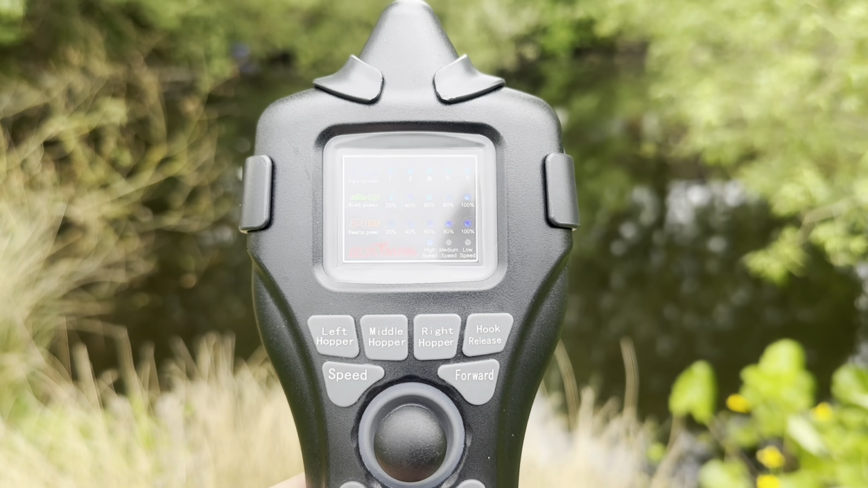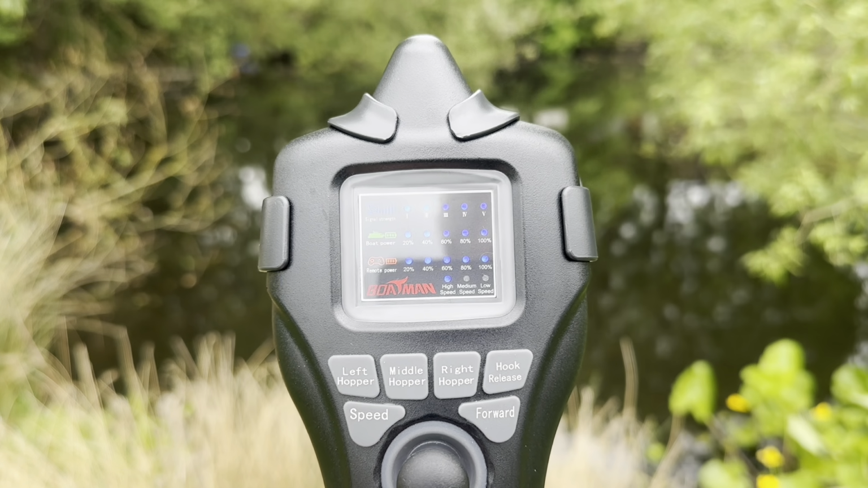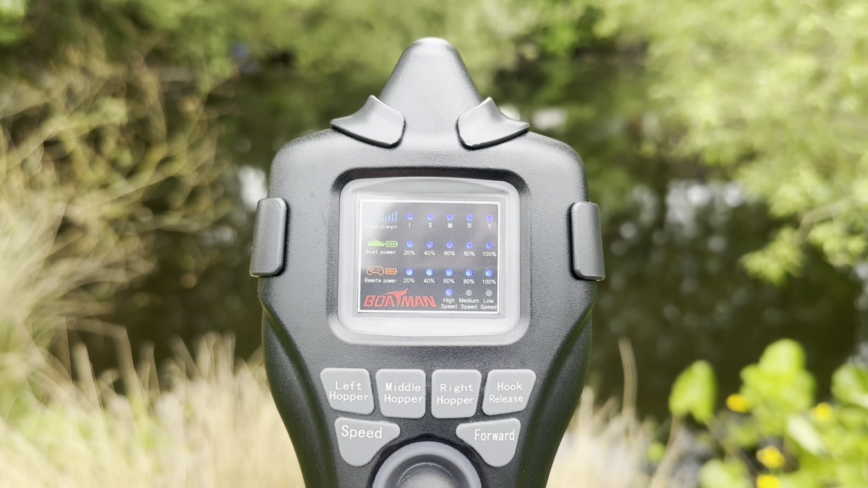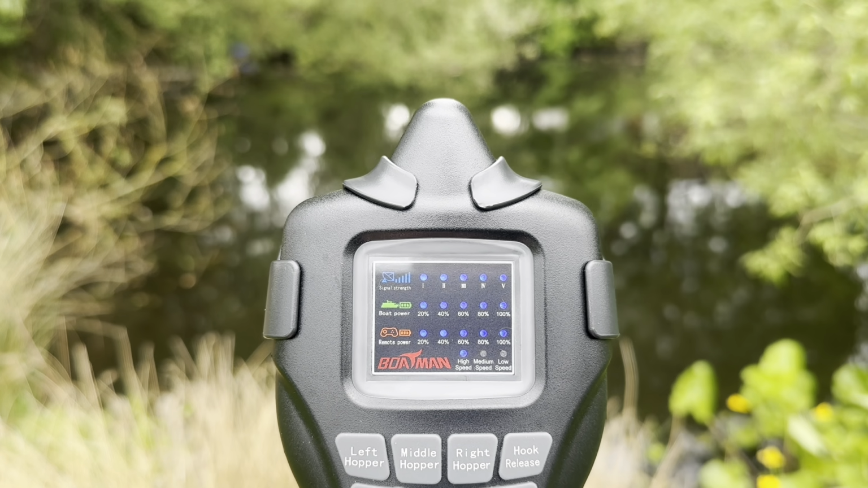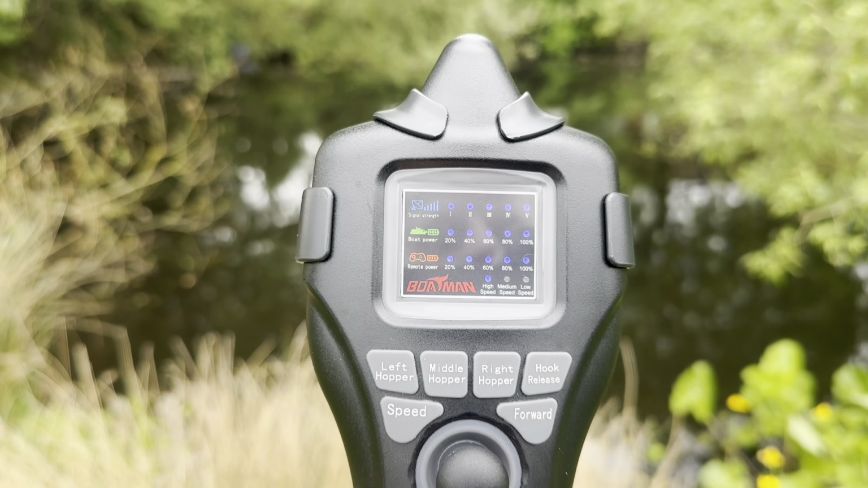Now, there is a lot of input. I recommend if you do end up needing to adjust the yaw control, do it by 10 increments at a time. Keep count of how many you've done, just in case you get lost and you need to go back, because you can quite easily get lost.